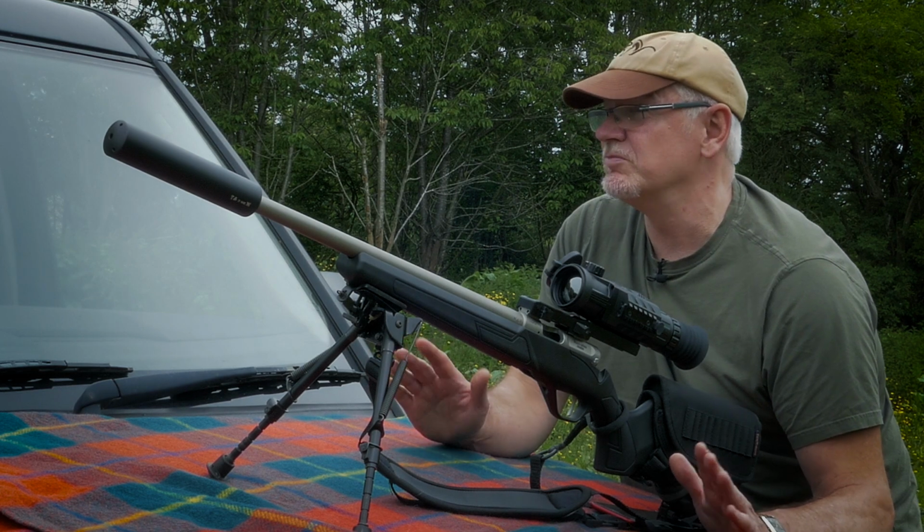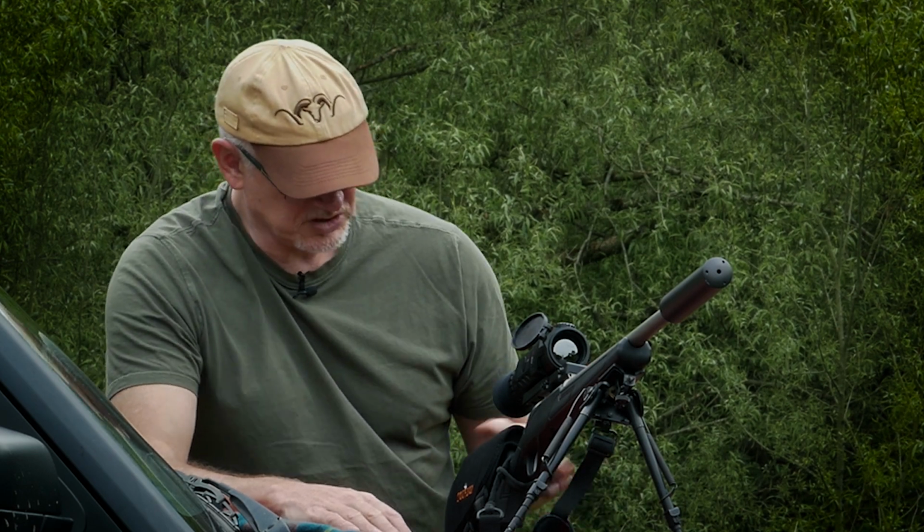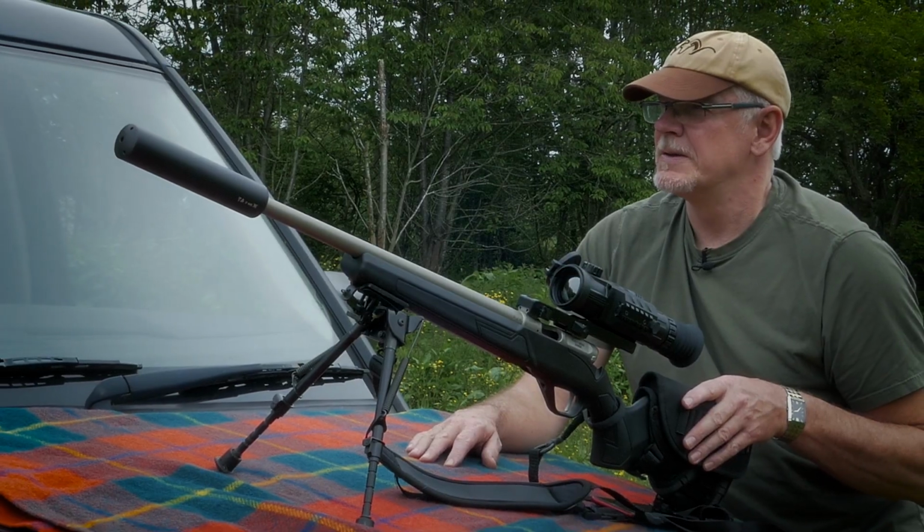My shooting buddy Simon, he won't really entertain it. He wants things to be tube mounted. He doesn't like rail mounted stuff, but I've got no problem with it really. The only thing you do need to do if you are going to go down the sled based approach is get yourself some kind of comb riser.